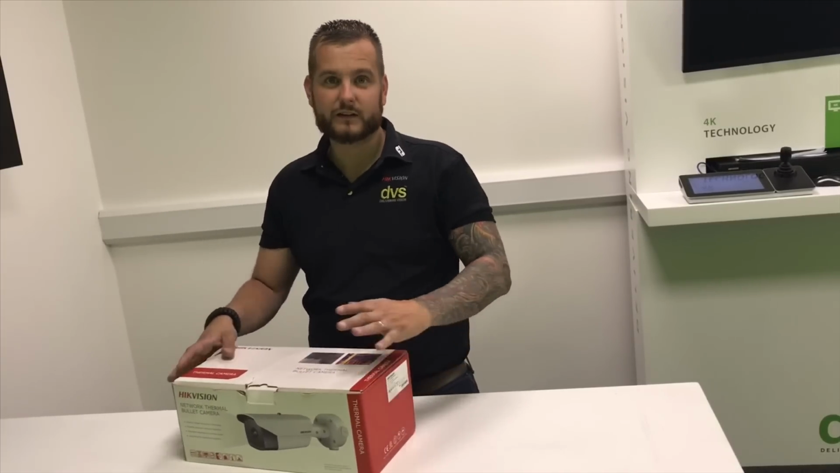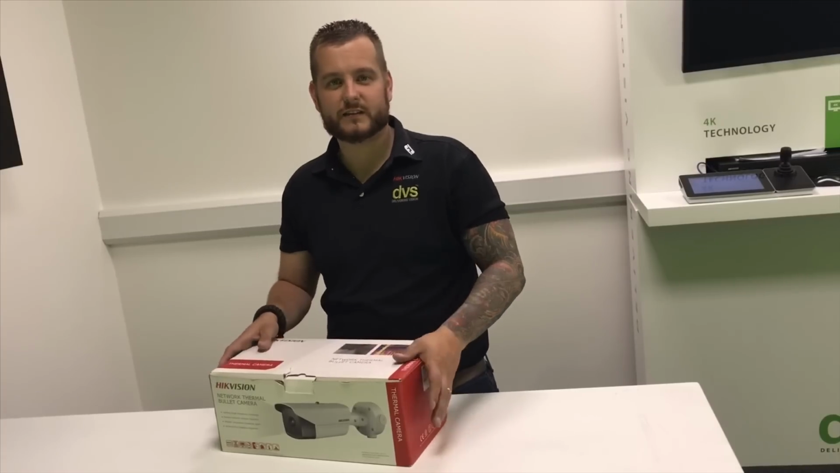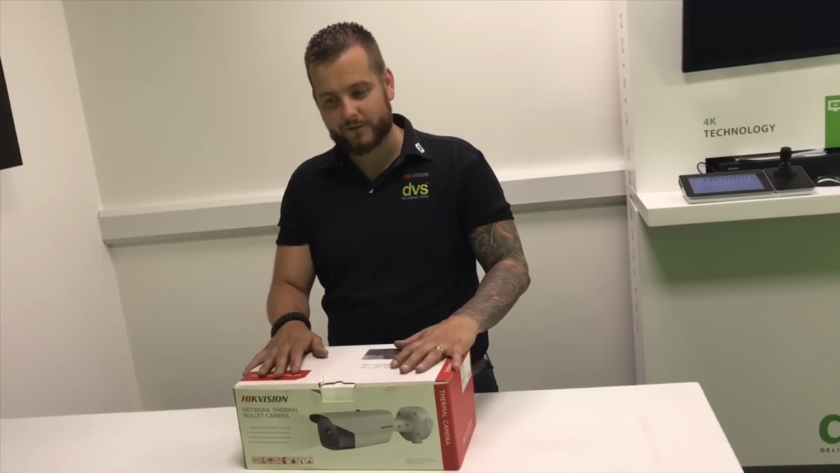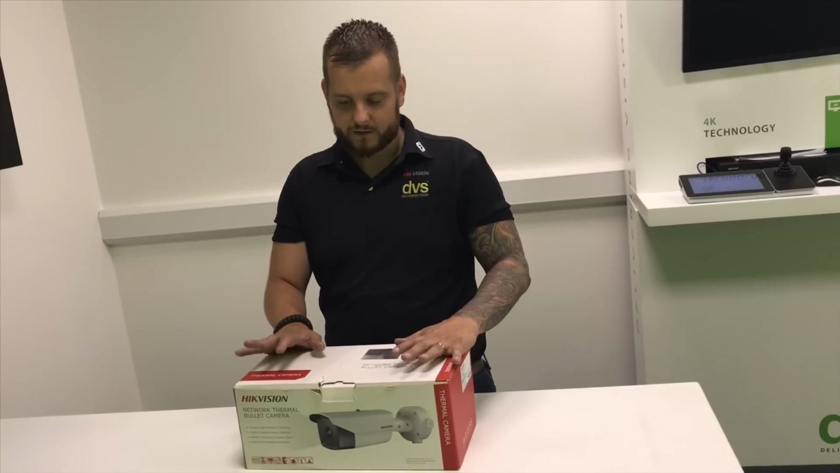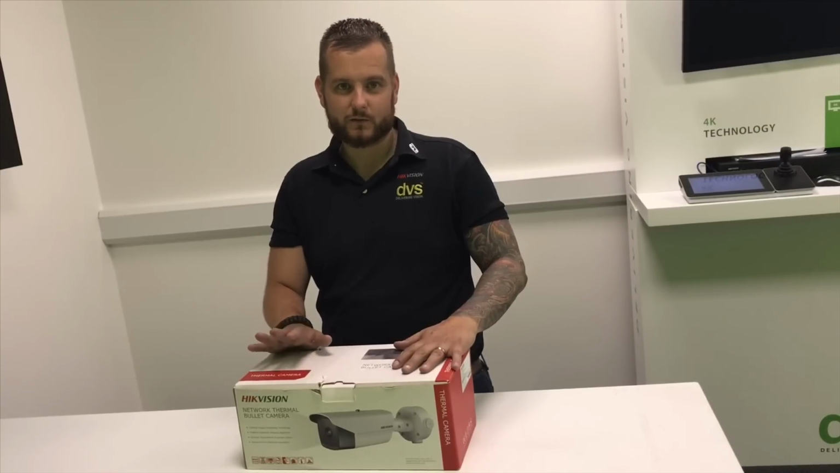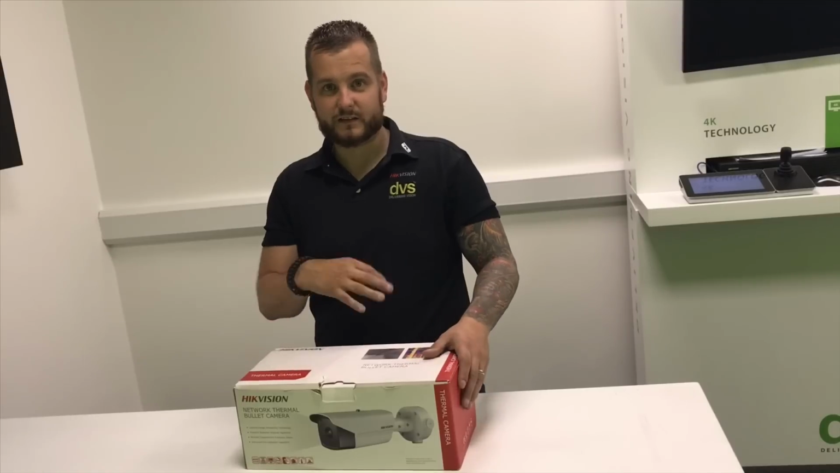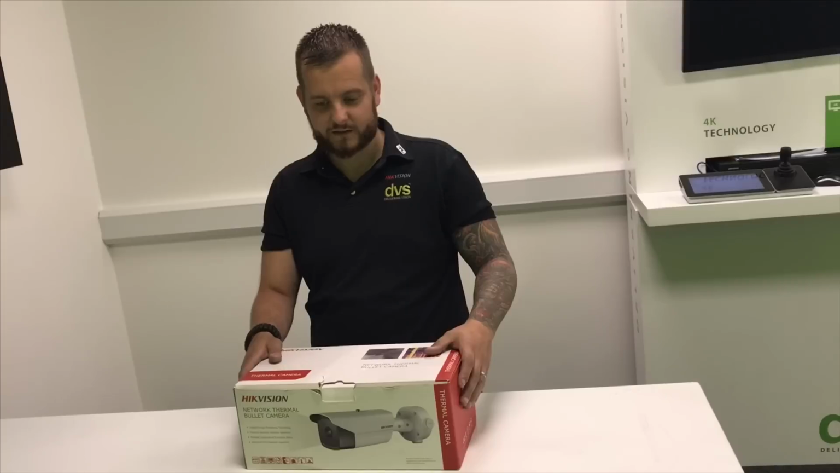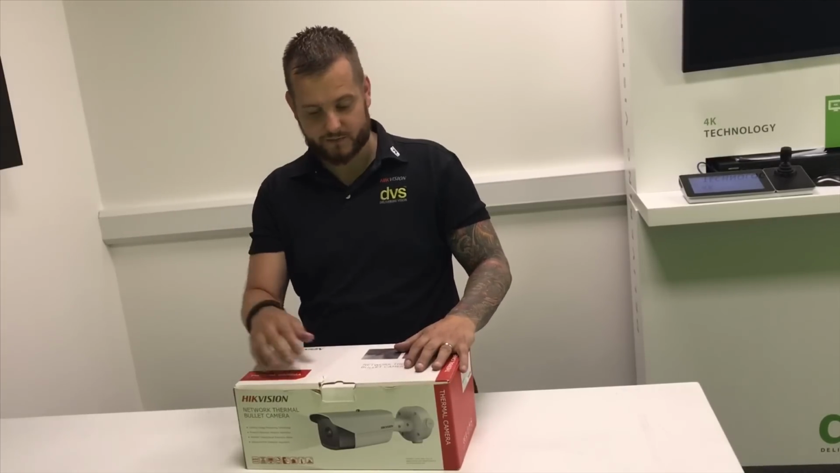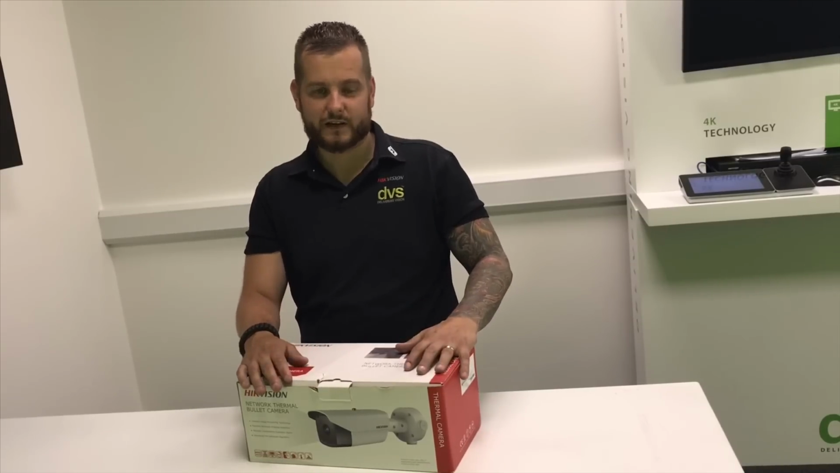This particular model is the DS-2TD2166-7. So it's the higher res 640 7mm fixed lens bullet camera. So we do offer them in a high res and a low res. So the 2166 is the higher res, the 2136 is the lower res, and we do them in different lens sizes, starting from 7mm up to 50mm, 75, 100mm even, and beyond that, special requirements. We also do them in a PTZ range.